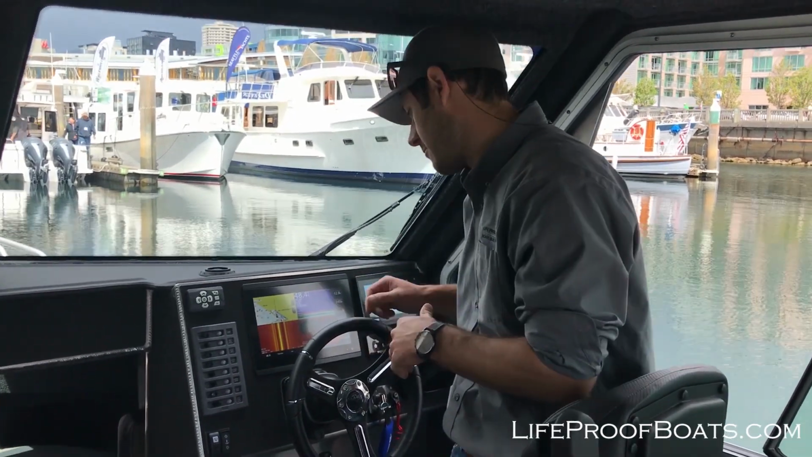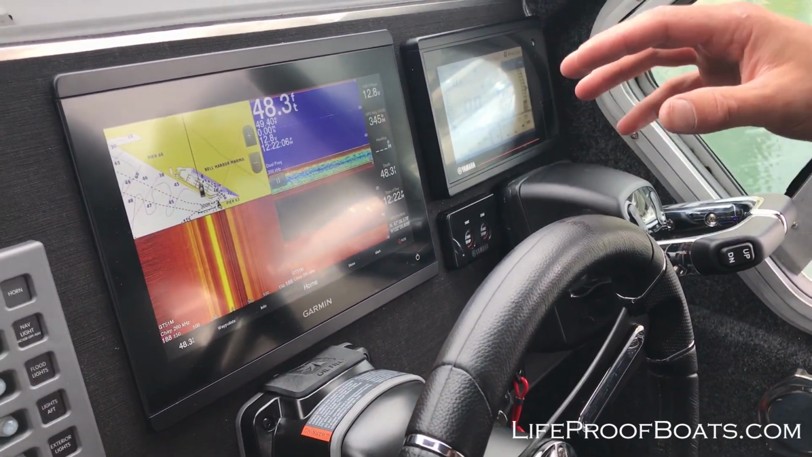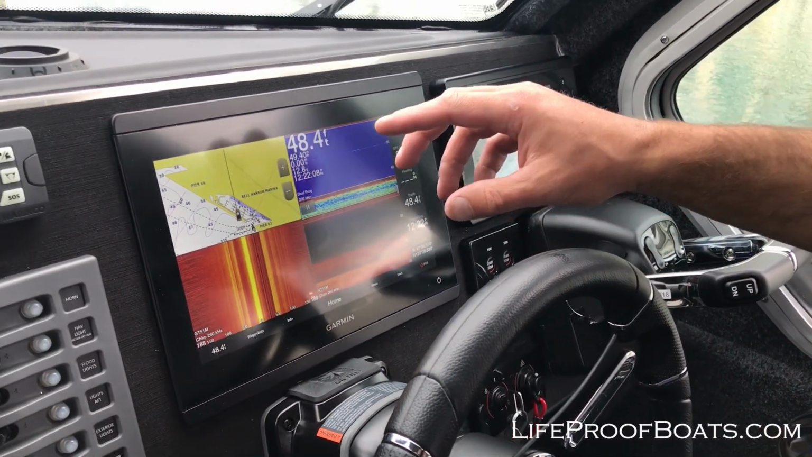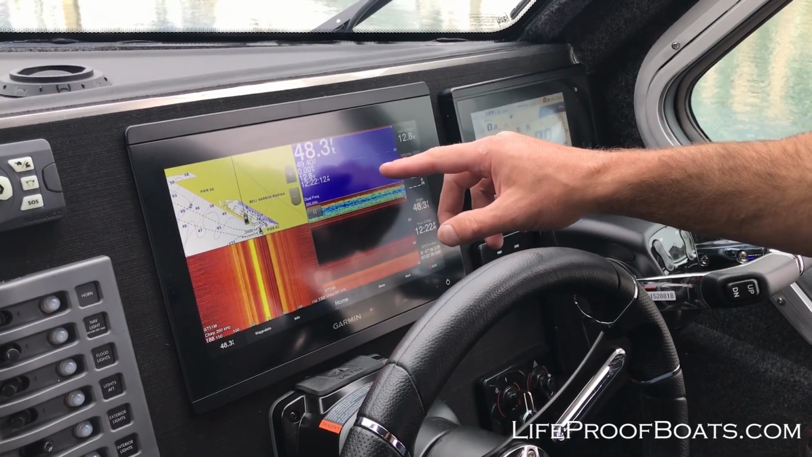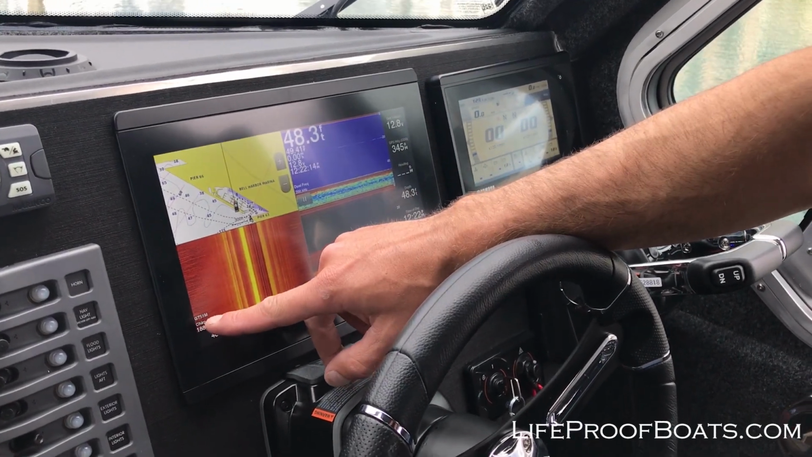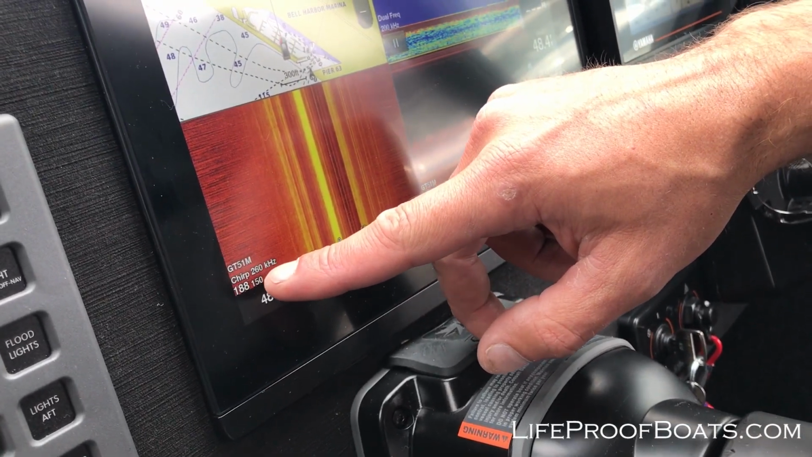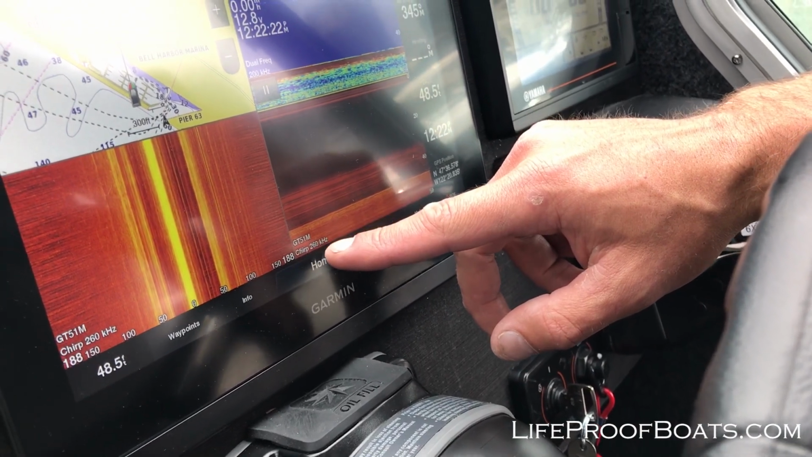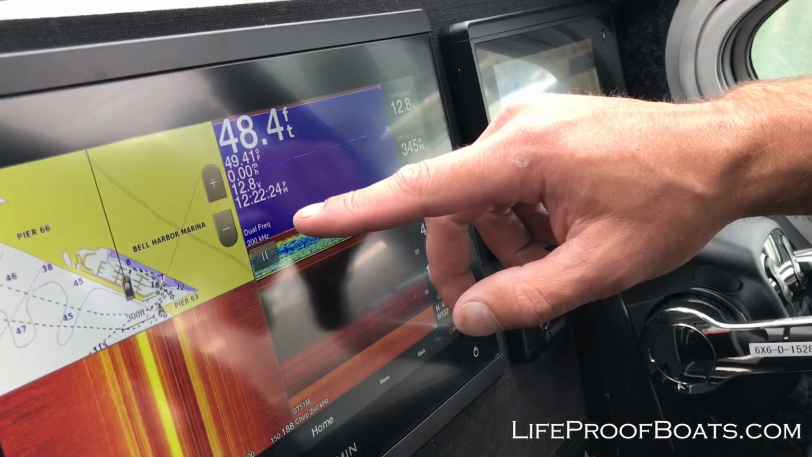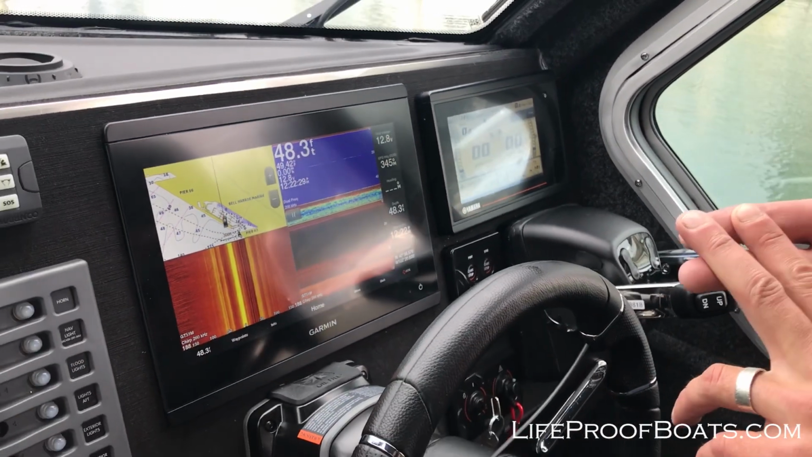So come on board, we'll take a quick look here. At this moment, I've got a split screen put up, and I'm looking at a top-down, a side view, and a traditional. And you can see in the corner of each of these displays, it's a different transducer that it's showing. This is the GT51, it's chirp at 260 kilohertz. There's a GT51 at chirp 260, and then here is a dual frequency 200. So just like I mentioned, we've got two transducers on this boat.